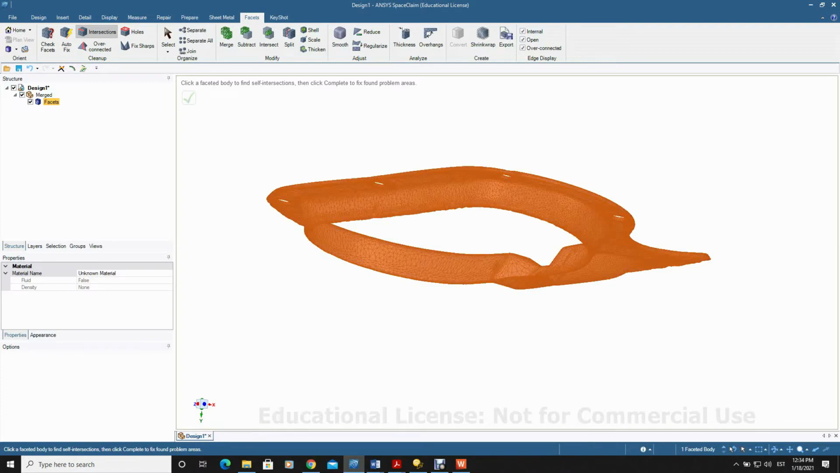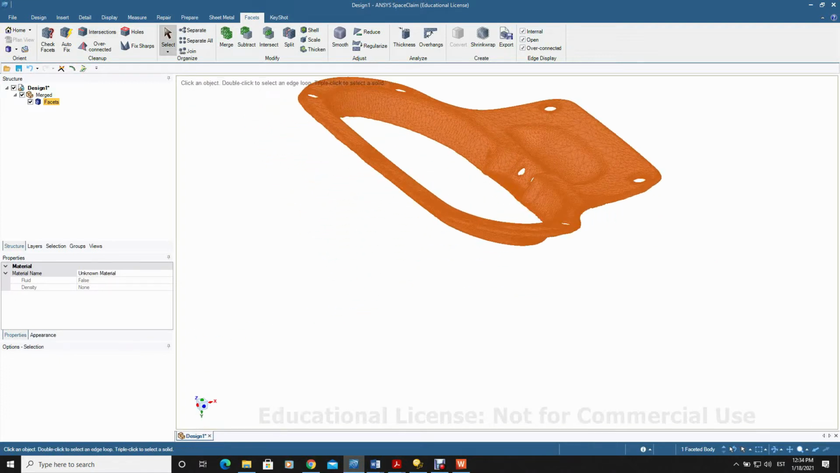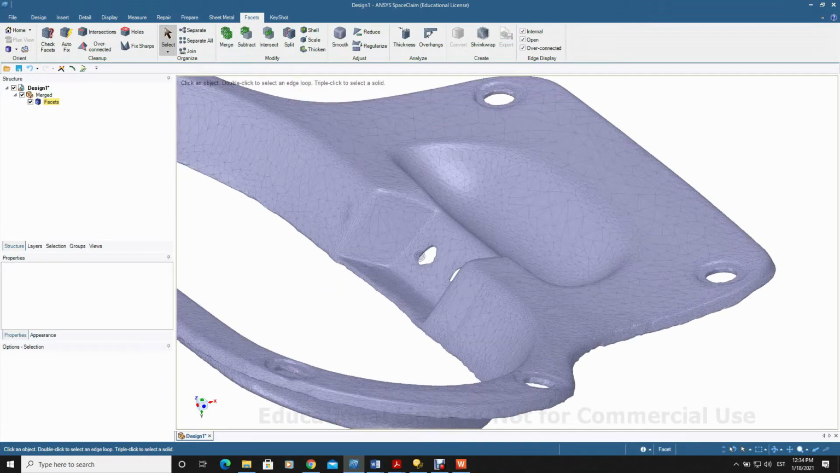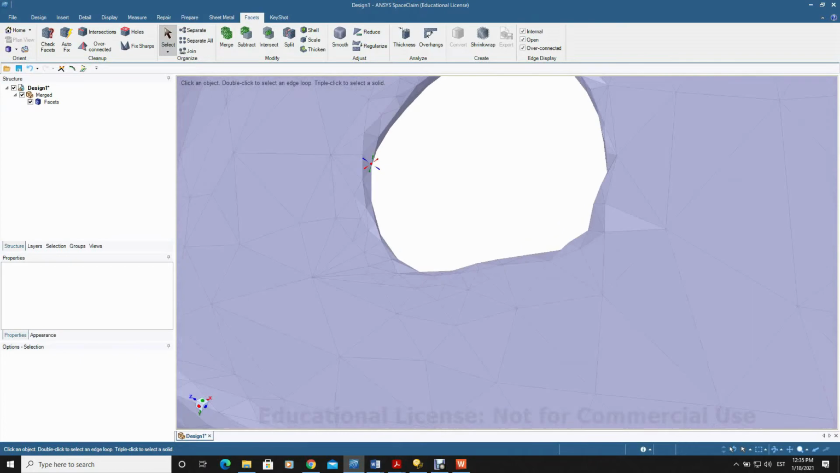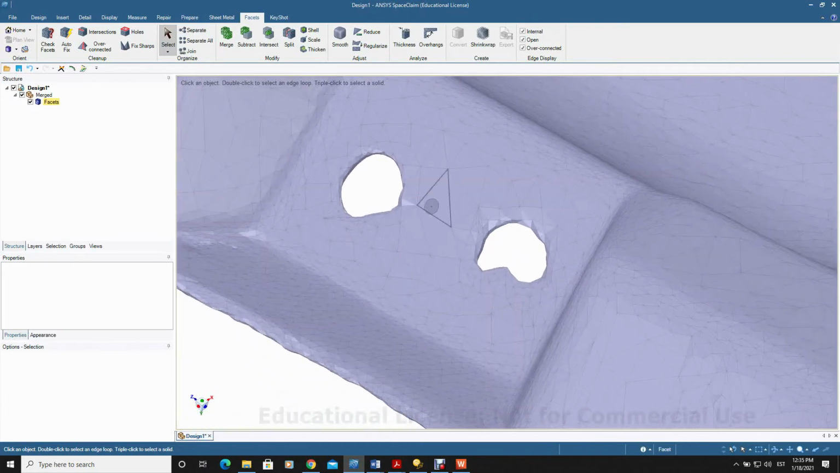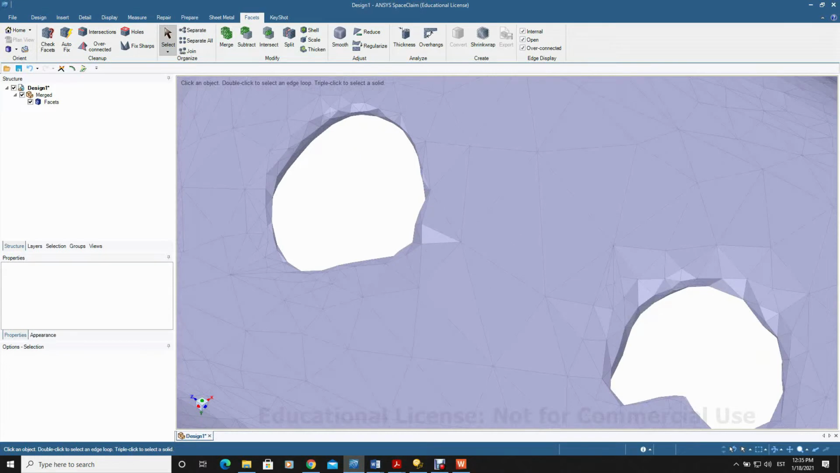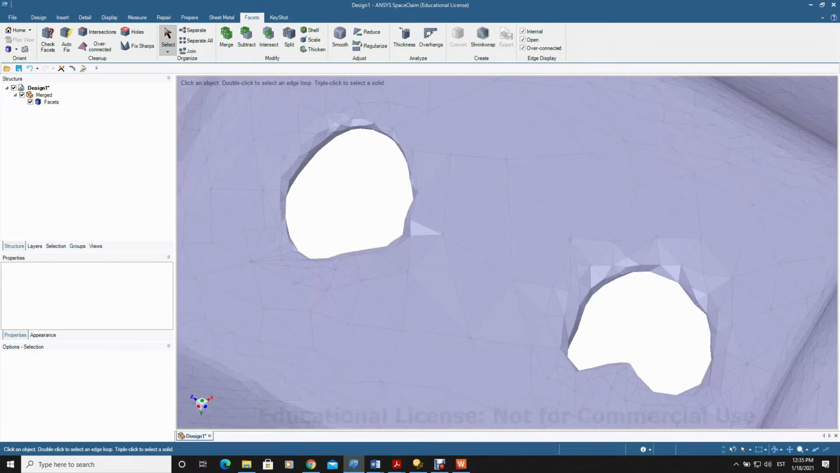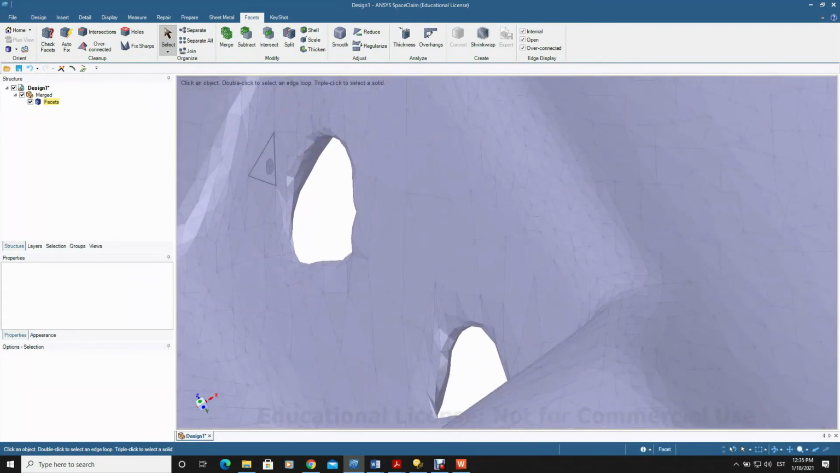We can run the other diagnostics tools. It should be okay and ready for printing. What was our plan? Our plan was to try to generate, or let's say to enhance, these holes over there.